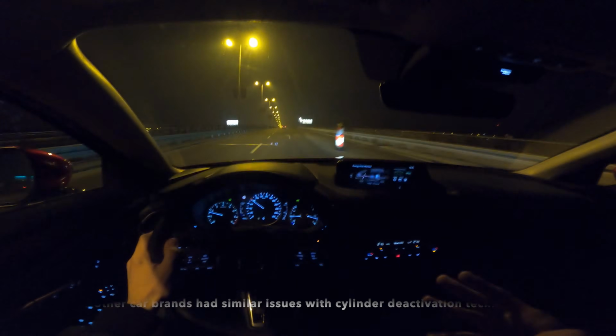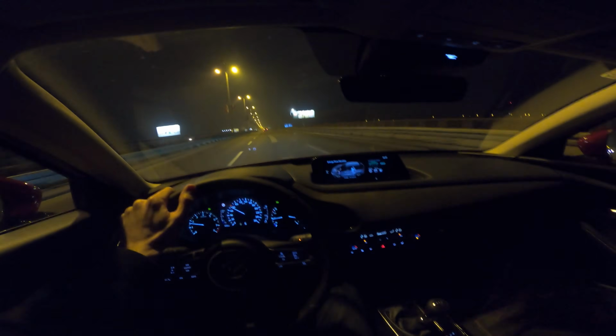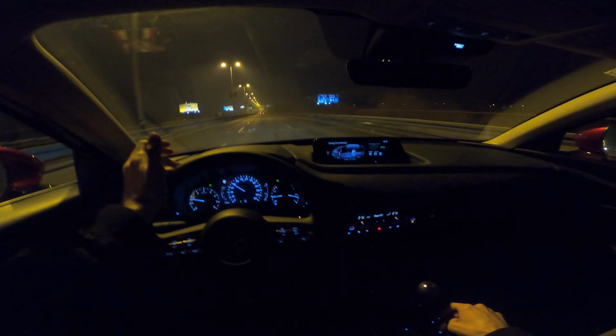If you're an early buyer, if you want to buy a new car, you should always know there's some, let's call them, kids' diseases, some stuff they're going to get fixed through the warranty. But you have to insist on your consumer rights, of course, and insist if there's a really serious problem on a new car.